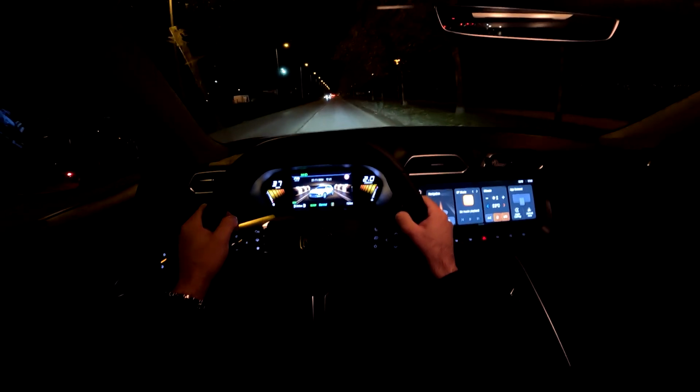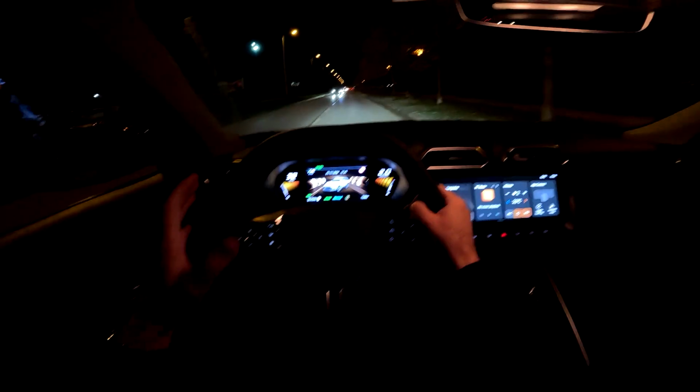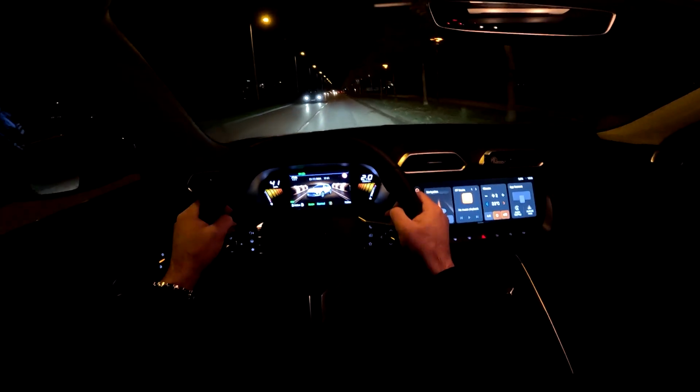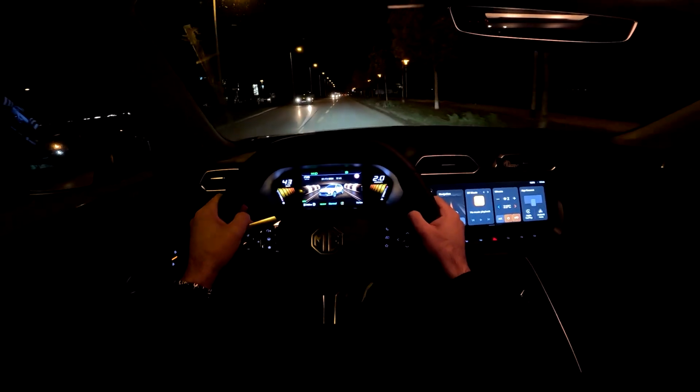There are 3 trims available: standard, comfort and luxury. So those are the trims here in Croatia. And yeah, this is the top of the line luxury trim with red color. I think this spec is very nice.